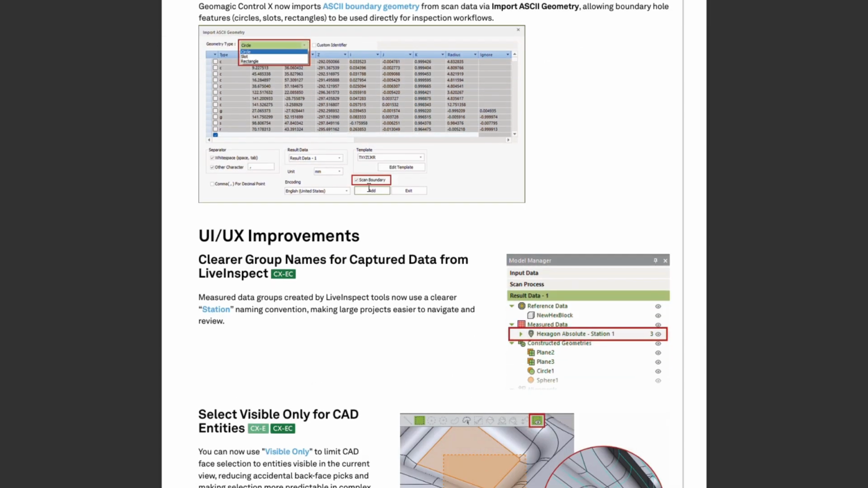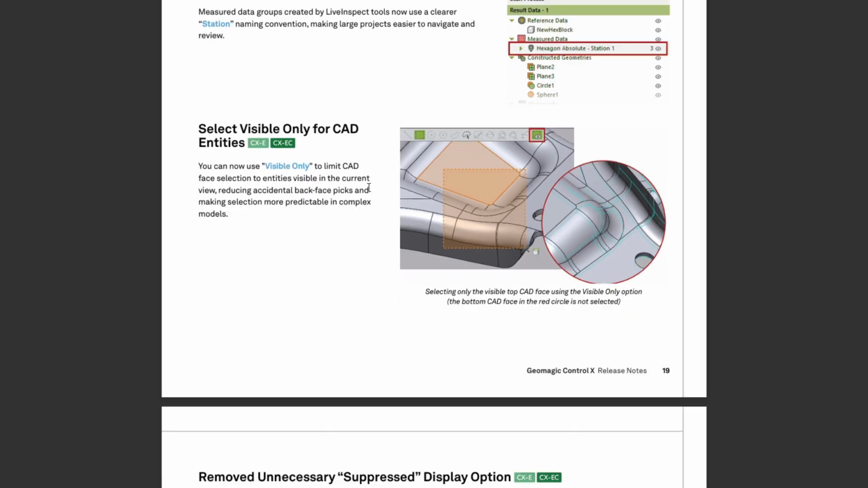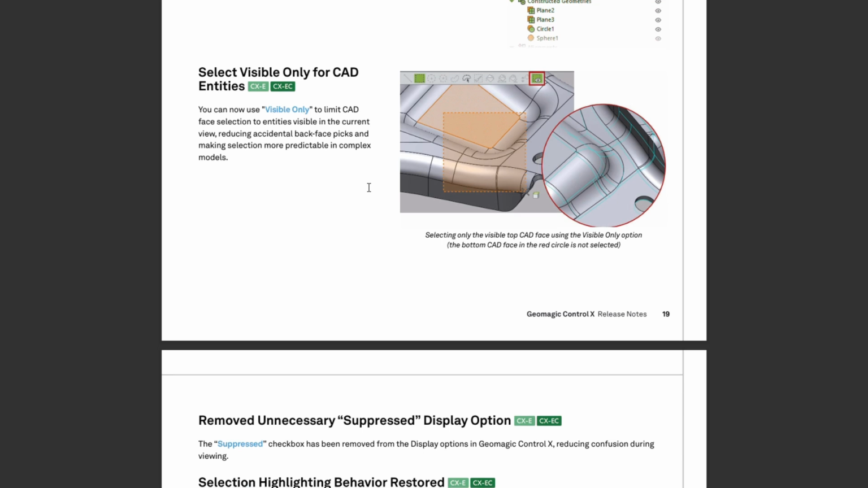Now, in terms of the smaller changes that you may not, or hopefully you notice, it's more the UI UX improvements. Group names are now clearer from captured data to live inspect, and select visible only for CAD entities as well. So you can actually just window over what is there instead of selecting all the way through the CAD model, saving you from unselecting the areas that you had selected in the past.